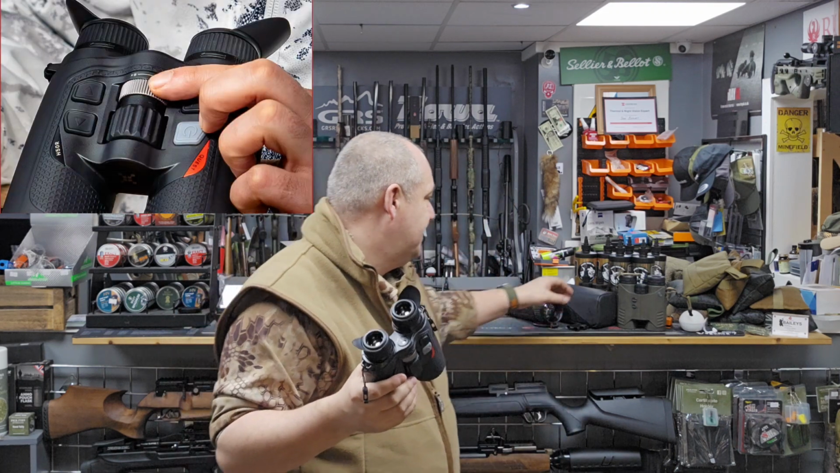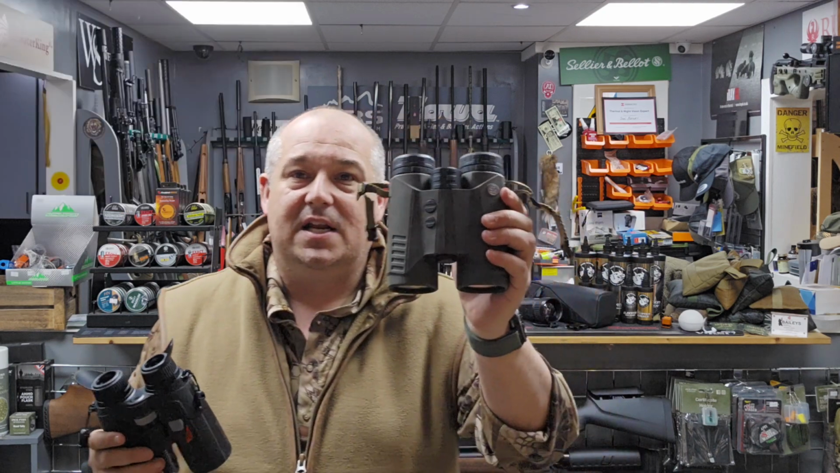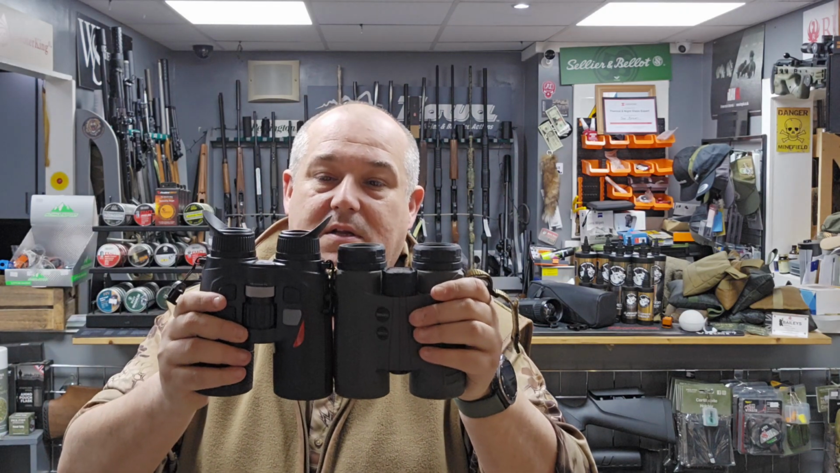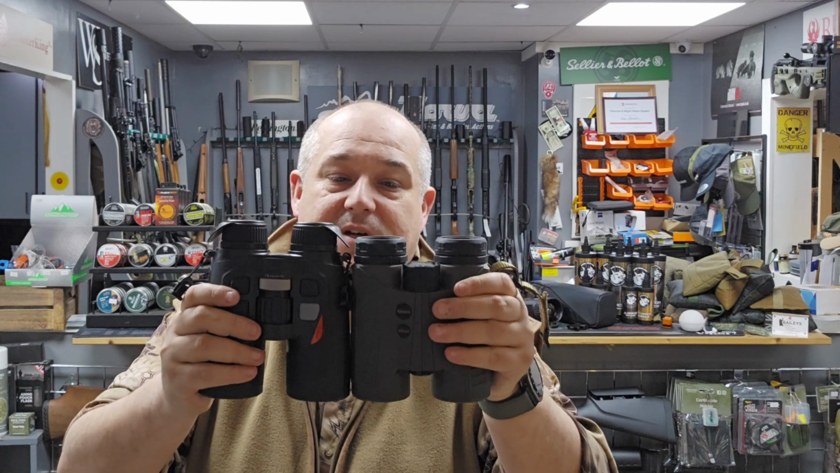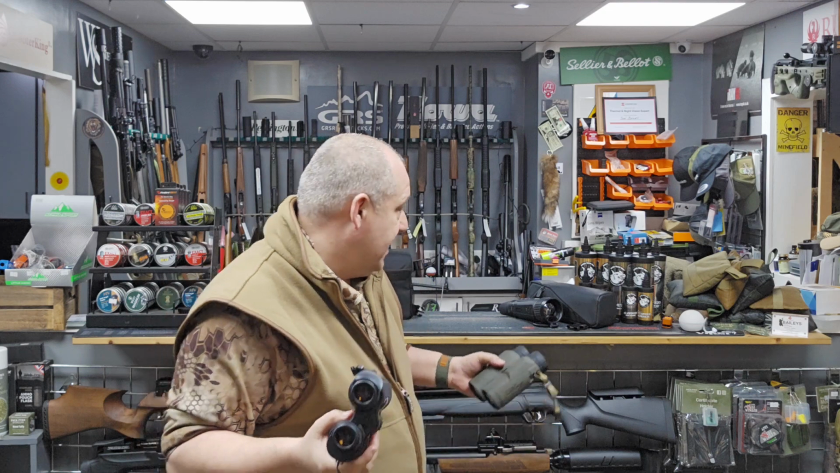Just to put it into context, this is my set of 6 kilo binos. These are my standard 10x42s, and look, apart from the flappy bits for your eye seals, they are not far off the same size. So absolutely superb in that respect.